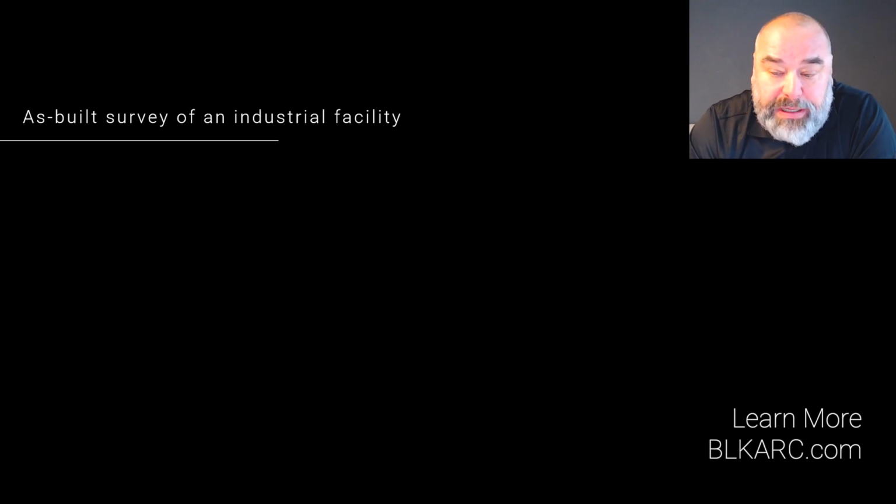And of course, modeling and measurement. The captured point cloud can serve as a basis for creating 3D models for the direct measurement of dimensions within the point cloud.